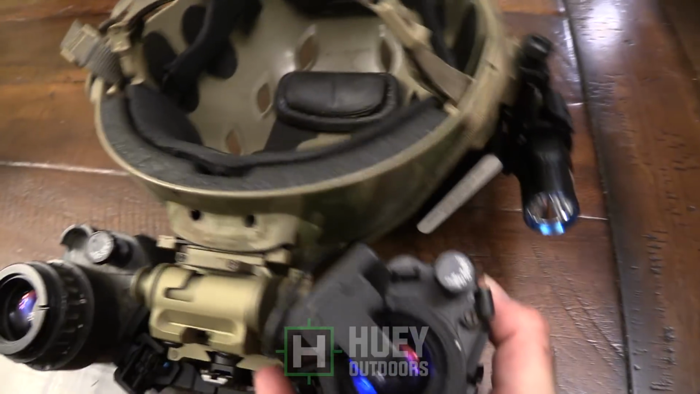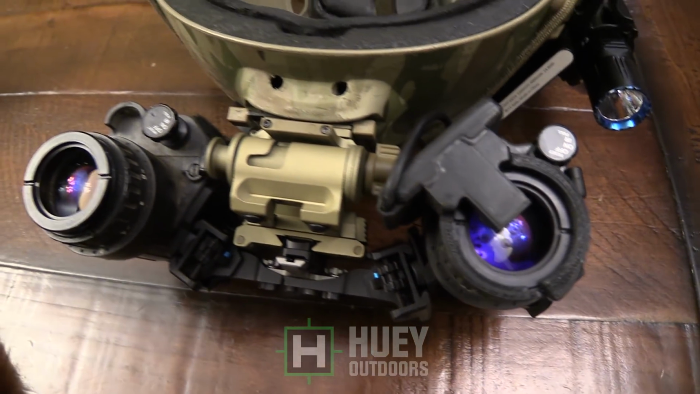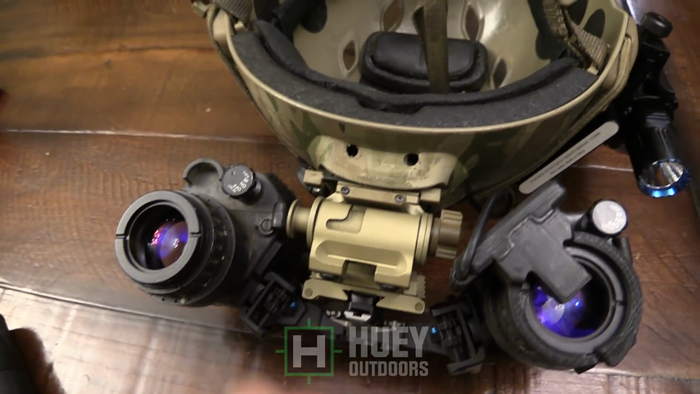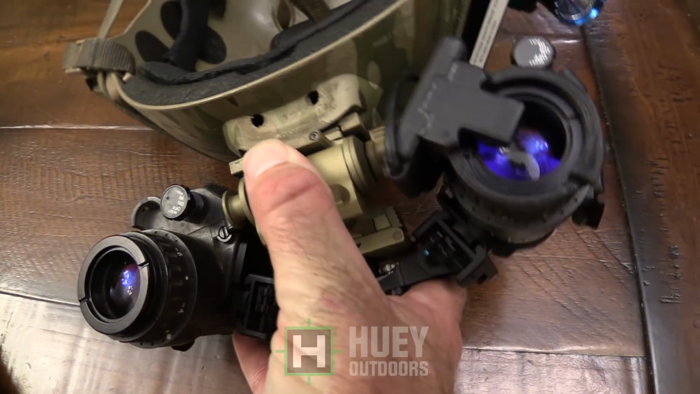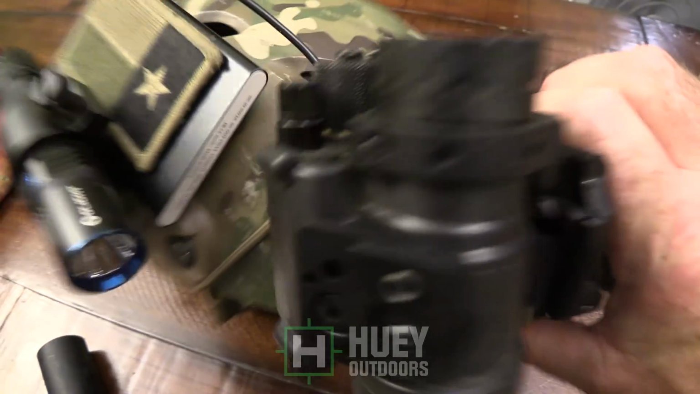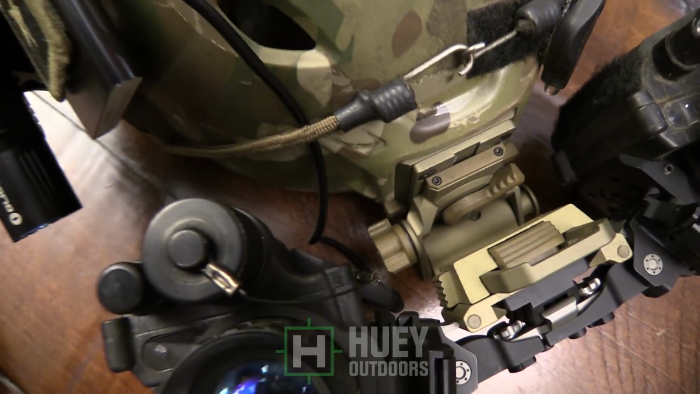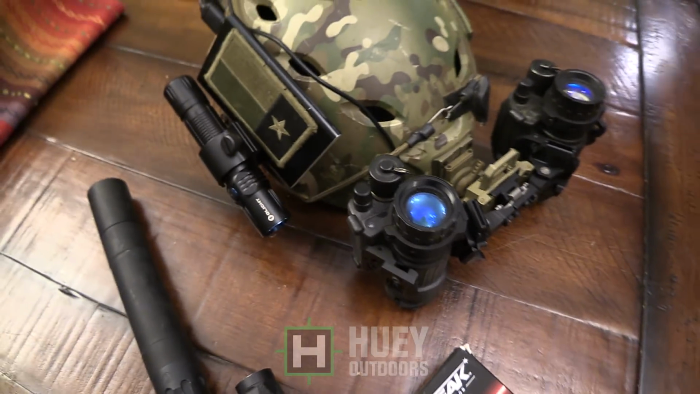The USB cable runs to that battery pack there, and then here's the camera. It attaches to the back of the PVS-14 and records directly through your device at 1080p. You can see the recorder a little bit when you're wearing it, but when you wear the PVS-14 properly, it virtually disappears, especially with dual tubes.